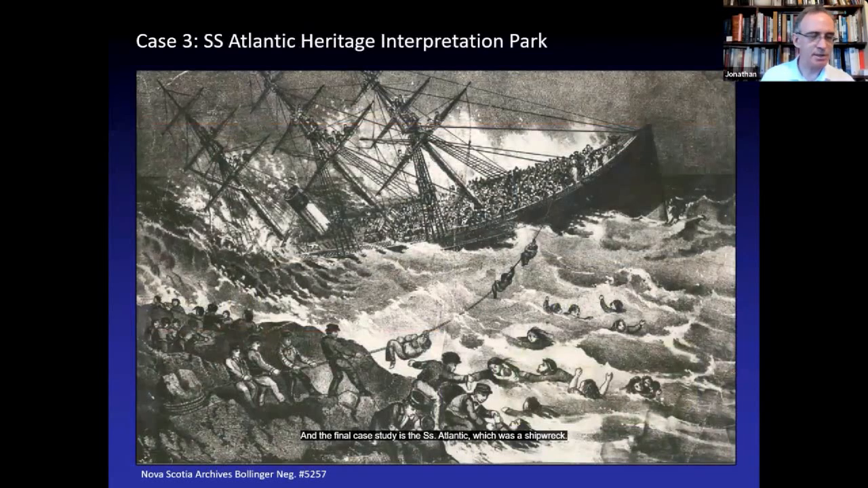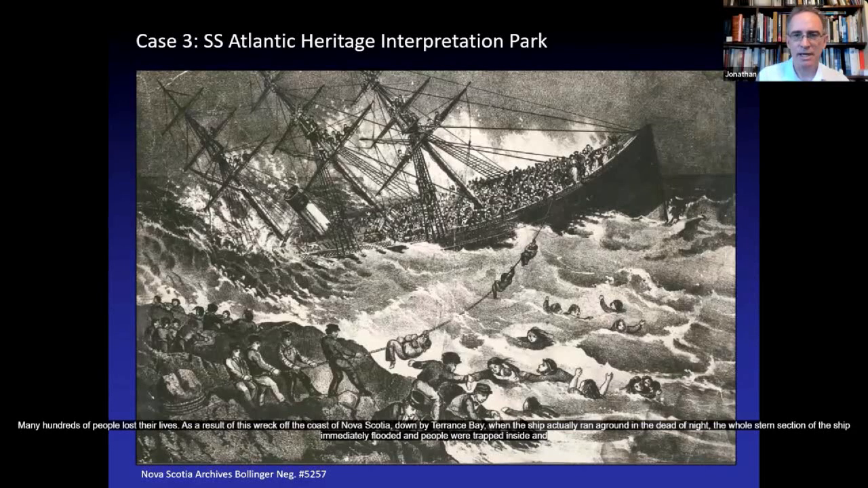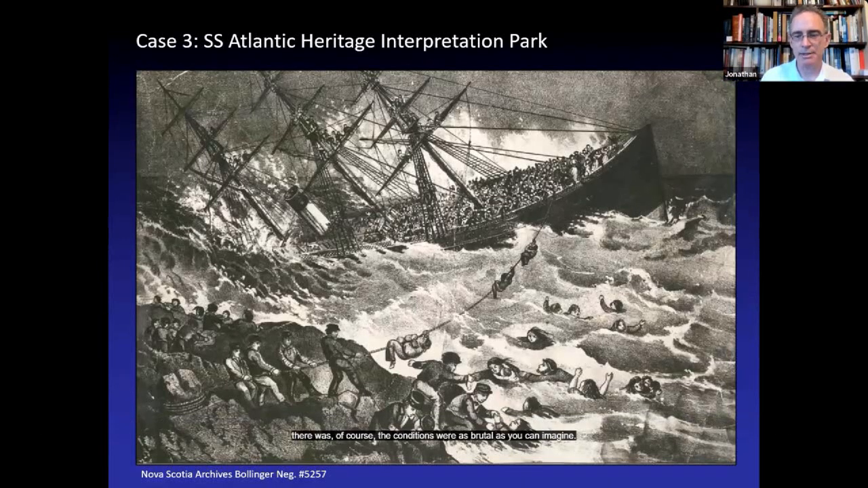And the final case study is the SS Atlantic, which was a Victorian shipwreck, early April. I think it was April 1st, in fact, 1873, if I've got my years right. And it was one of the deadliest shipwrecks prior to the loss of the Titanic. Many hundreds of people lost their lives as a result of this wreck off the coast of Nova Scotia down by Terence Bay, when the ship actually ran aground in the dead of night. The whole stern section of the ship immediately flooded, and people were trapped inside. And of course, the conditions were as brutal as you can imagine.